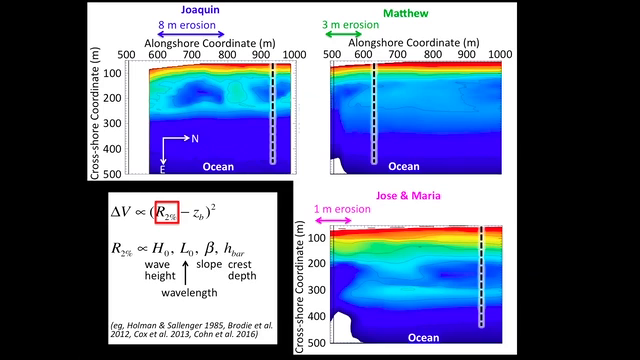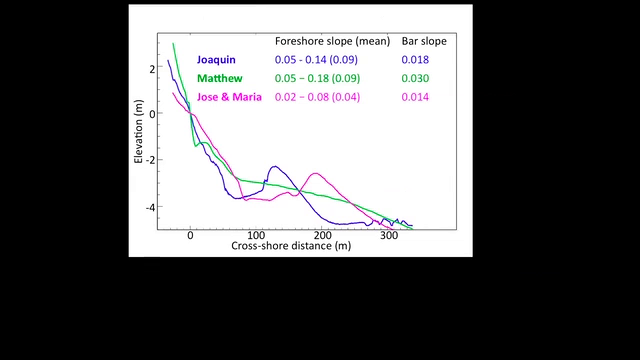So I'm now going to show you profiles from the top of the dune or the base of the dune out to deep water along each of those lines. So that's what's shown here. The vertical axis is elevation, horizontal axis is distance offshore. The different color curves are the profile for different storms. The blue is for Hurricane Joaquin, green is for Matthew, pink is for Jose and Maria. If you look at the blue curve and start at the top, going to the right, you go down from the toe of the dune, down into the trough, up over a sandbar, and then down into deeper water.